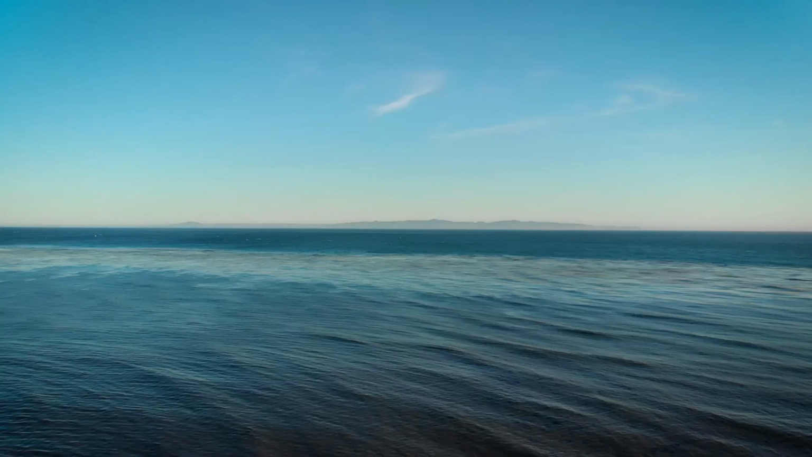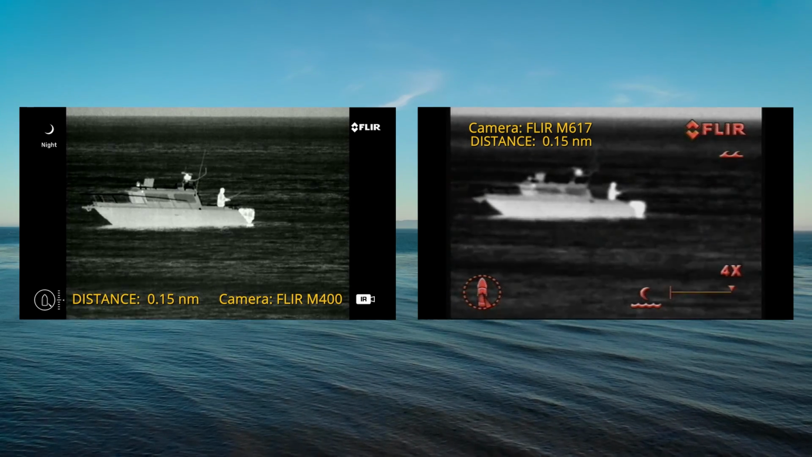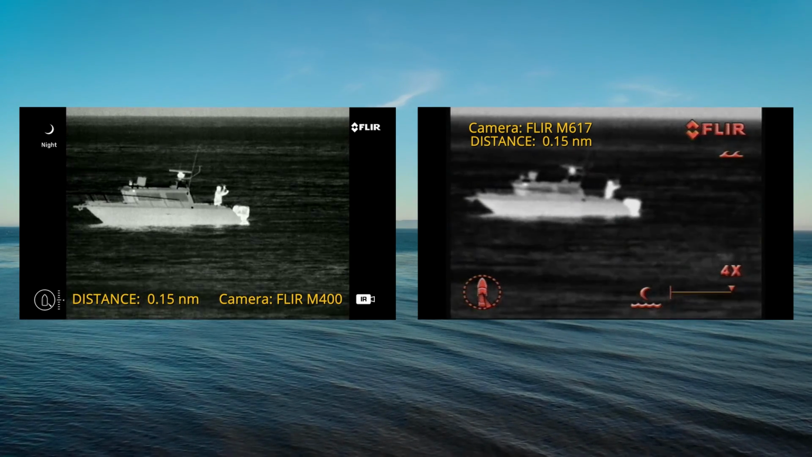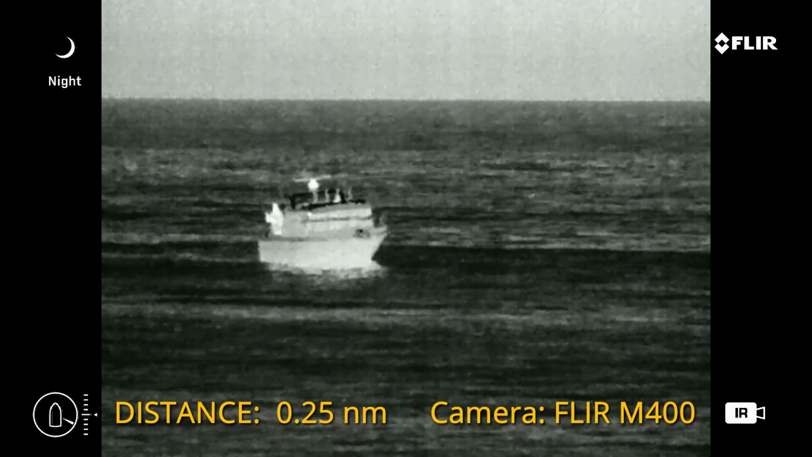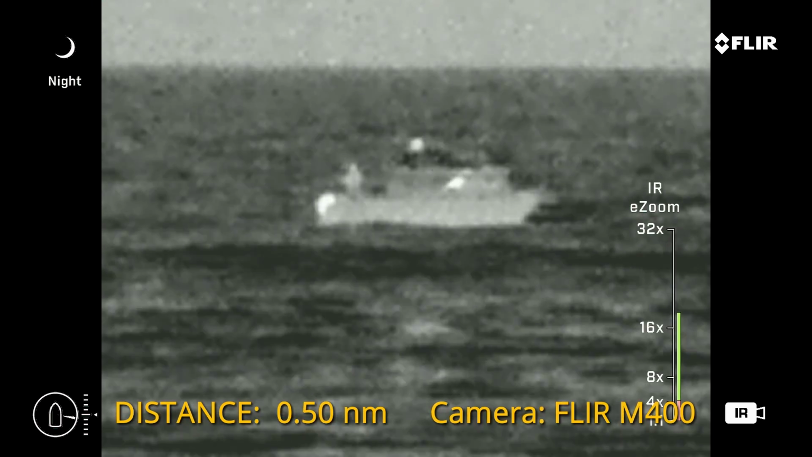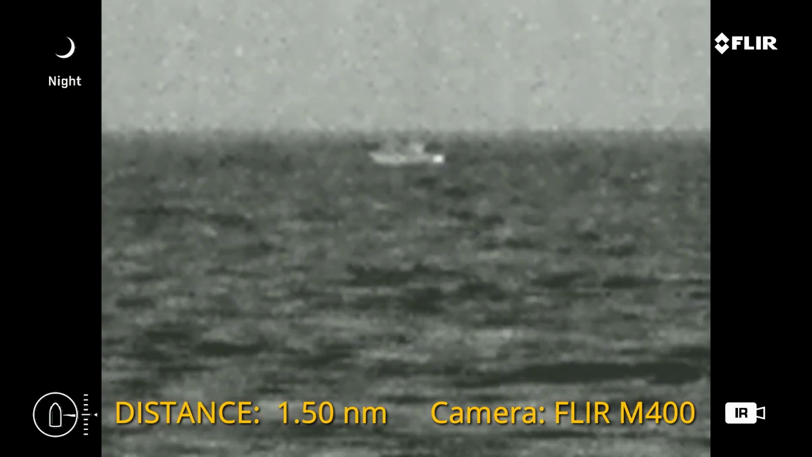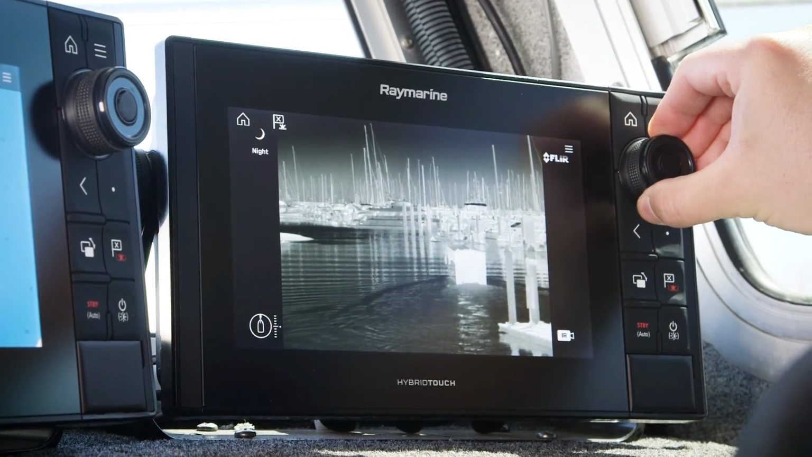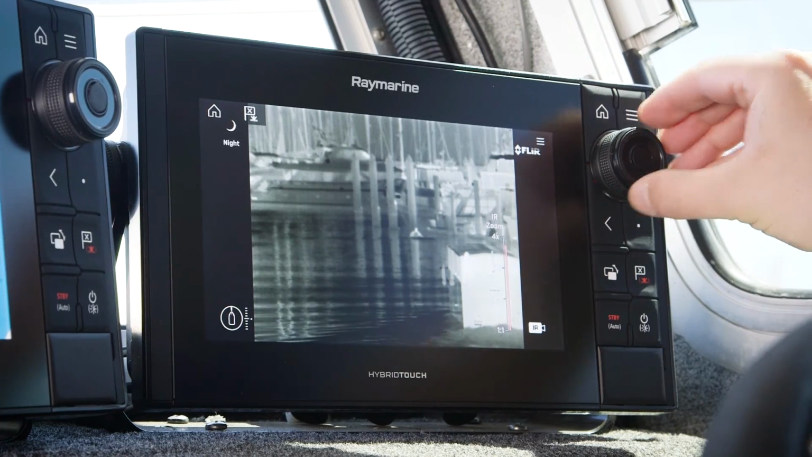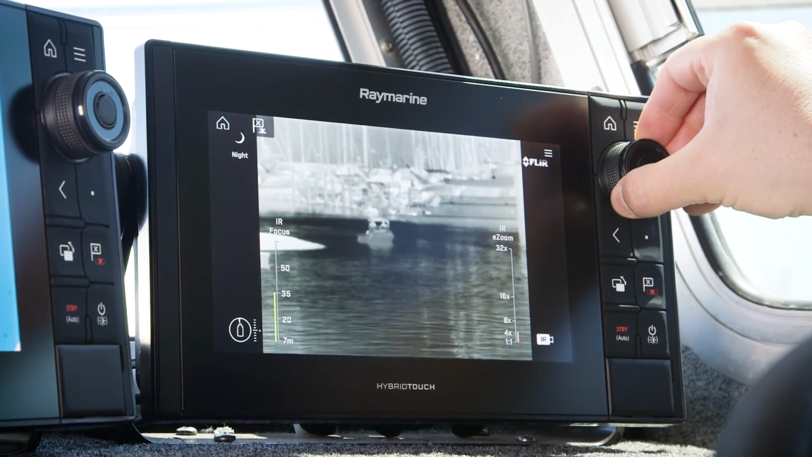commercial market. Unlike the M625 or M617 systems with a fixed field of view, the M400 uses a high-resolution continuous zoom thermal optical system that will allow you to detect a 30-foot outboard boat at ranges up to 3.7 nautical miles in good conditions, without sacrificing the wide field of view available for general navigation duty. The optical zoom goes from 18 degrees to 6 degrees, and with digital zoom you can narrow it even further to 1.5 degree field of view.